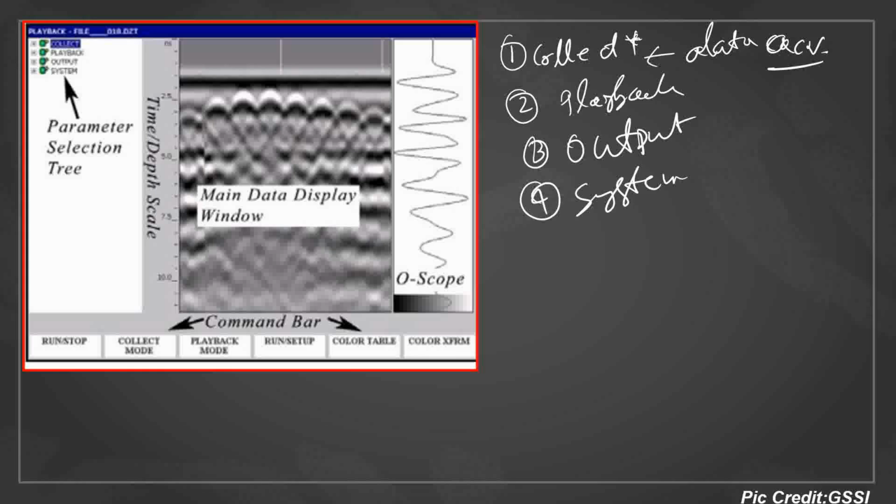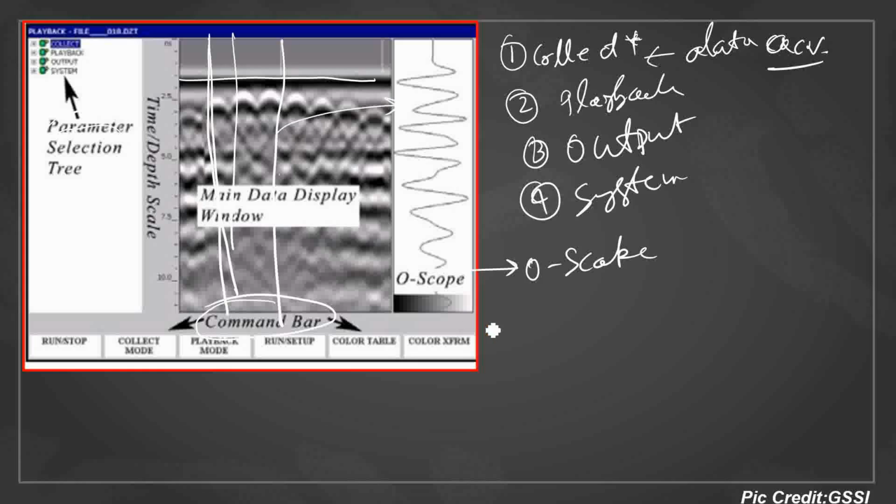First, what you are seeing here is a command bar, some parameter selection menus, and an oscilloscope, called the O-scope. If you put the cursor on some point or line you are marking, that oscilloscope trace will be shown on the right-hand side. I'm assuming this part is clear so far.